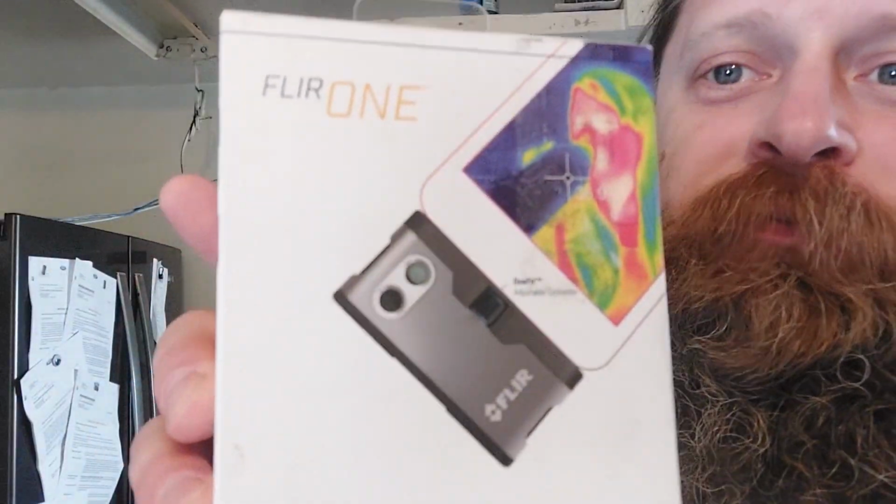Can you keep a secret? My wife's gonna be really mad at me if she finds out that I bought an expensive new toy without even talking to her first. I always wanted one of those thermal cameras that you plug into your cell phone. I totally went out and bought one. It's the FLIR 1. And we're gonna see what it does.